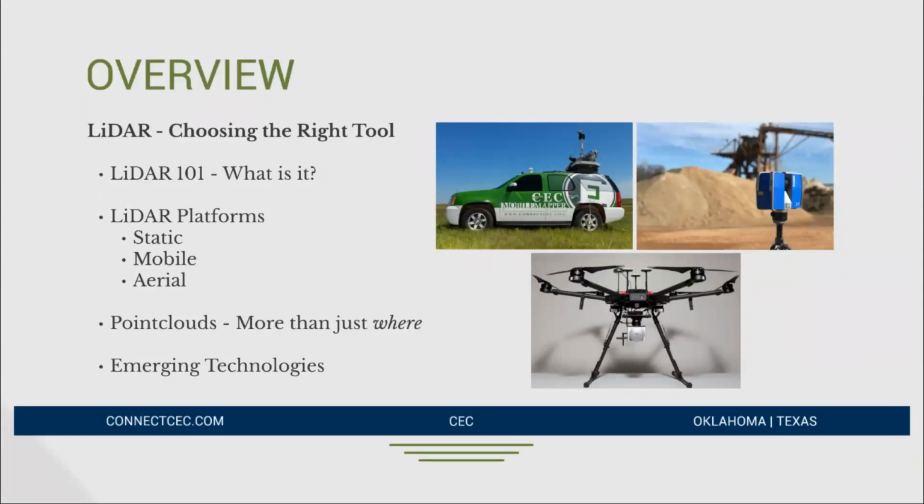And then the last thing that I want to talk about is some emerging technologies in the geospatial world. We'll talk about drones, specifically some new innovations in the LiDAR world, and just some things that are on the cusp of being integrated into the everyday workflow, but are just starting to emerge into the field.